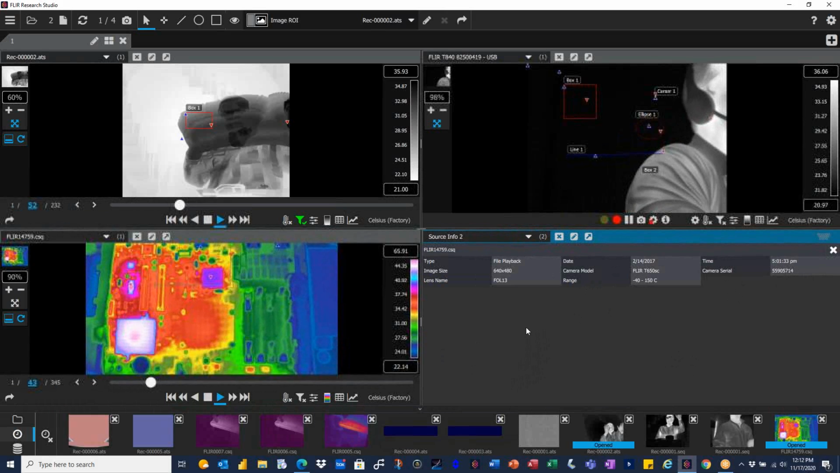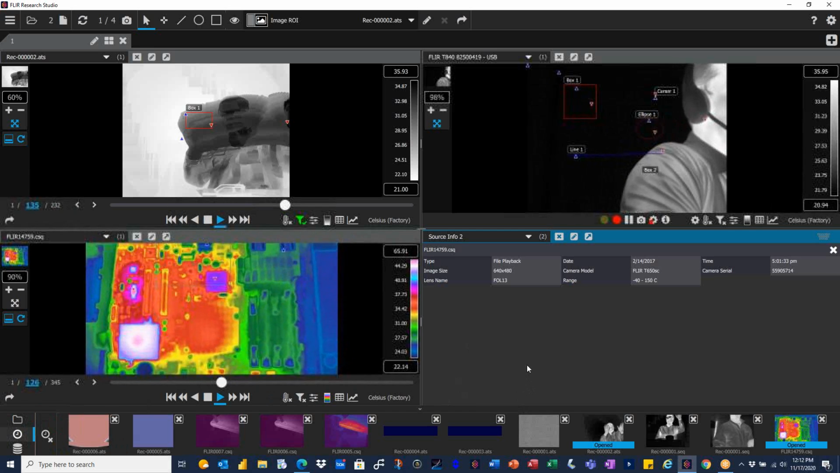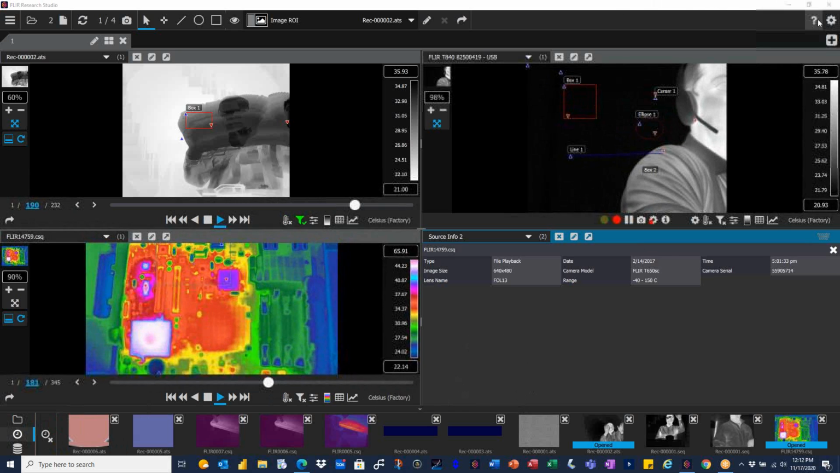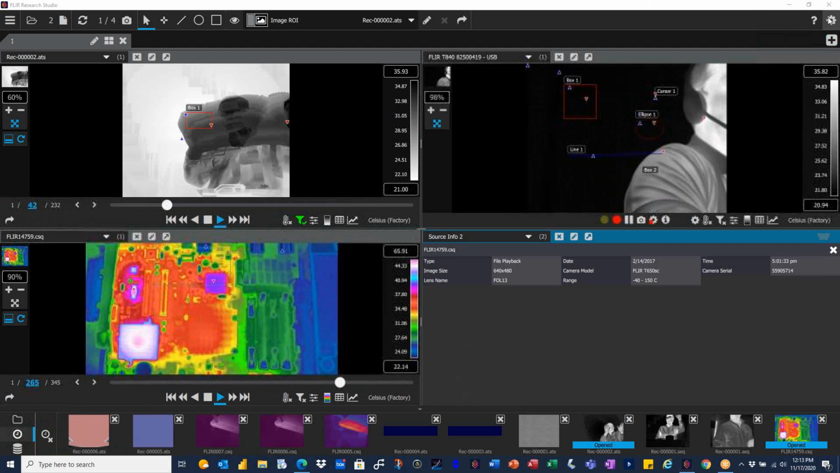So it's a very powerful software with a lot of great feature sets. I really enjoy it, and it's so easy to use. Honestly, anybody can learn how to use it if you spend a bit of time, and we do include the manual with it. If you click on the little question mark right here, it opens up the manual for you and gives you the options to read through.